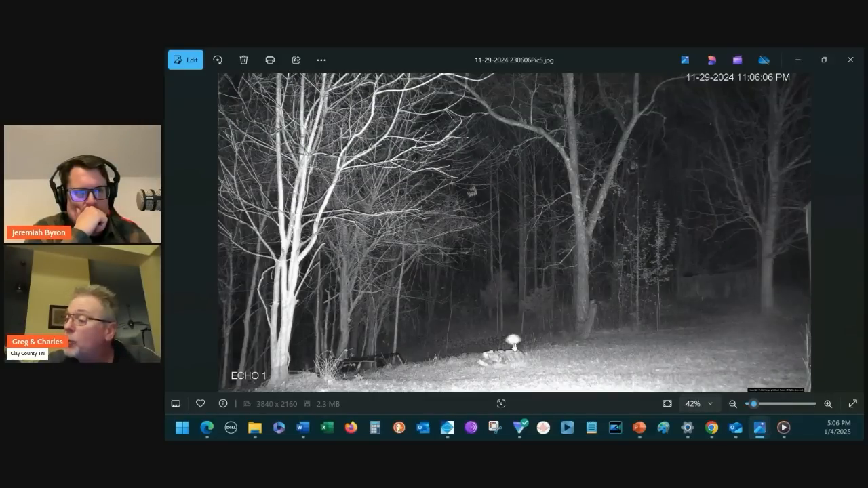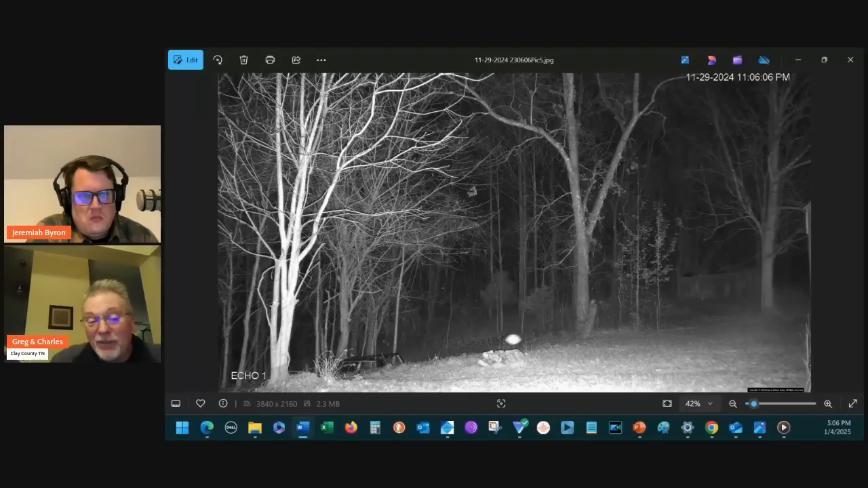I've seen some of these orbs come all the way over here from the right, all the way down to where I'm calling out the camera named Echo 1, over here to the right. Mark, I've seen them travel this distance going so fast, it's like half a second. And that's about 110 feet maybe. So that's like 70, 75 miles per hour. There's no insect that travels that fast.